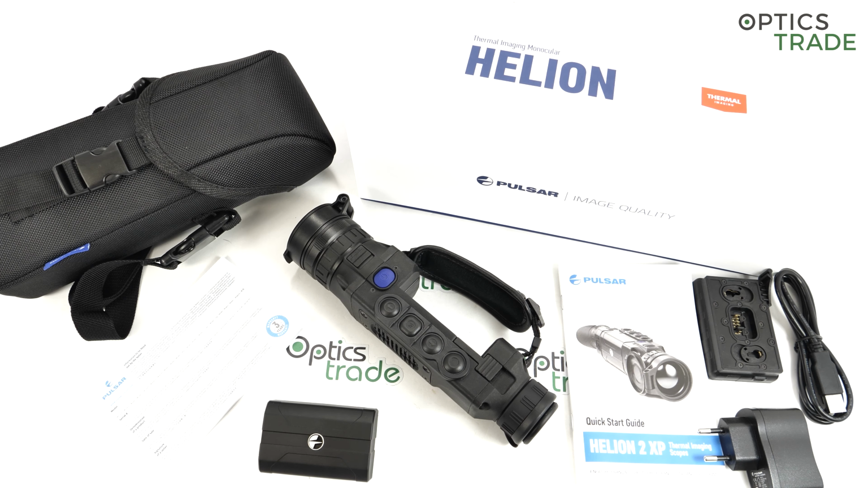And when you're looking at the trophy which is cold, because there is no blood in it, there you see the difference between this device and the previous generation of devices. Because with this device you're able to notice smaller temperature differences. And the image details are much better due to this reason. So Pulsar did a step forward in this aspect, a big step forward.